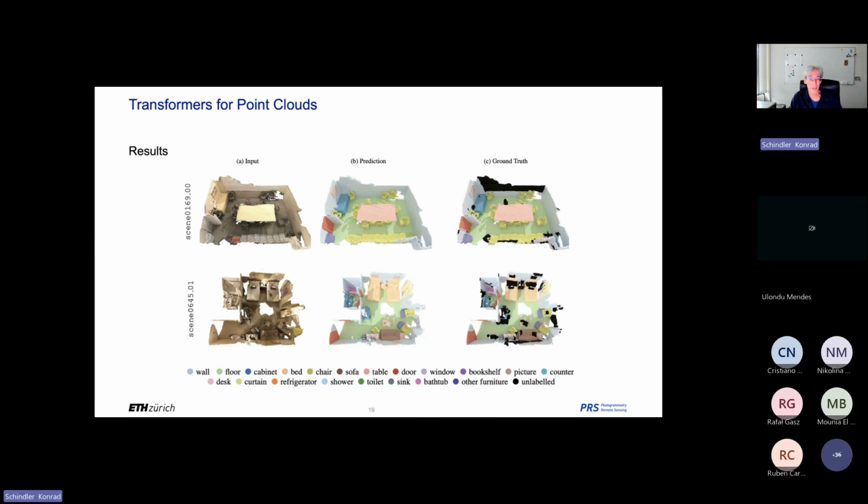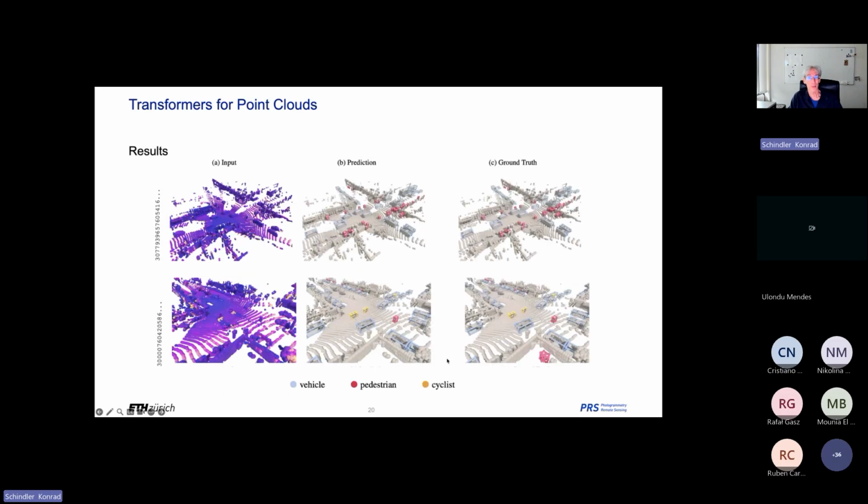So you see this works fairly well. Purely from that geometry and color, we can do some semantic understanding at really great detail. In some sense, the prediction is almost better than the ground truth because it didn't leave so many data gaps, and you find really very few mistakes. So these things are working well now.